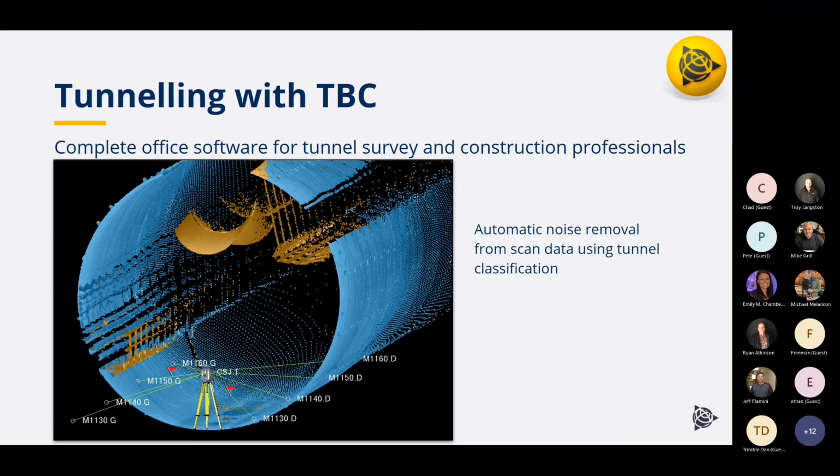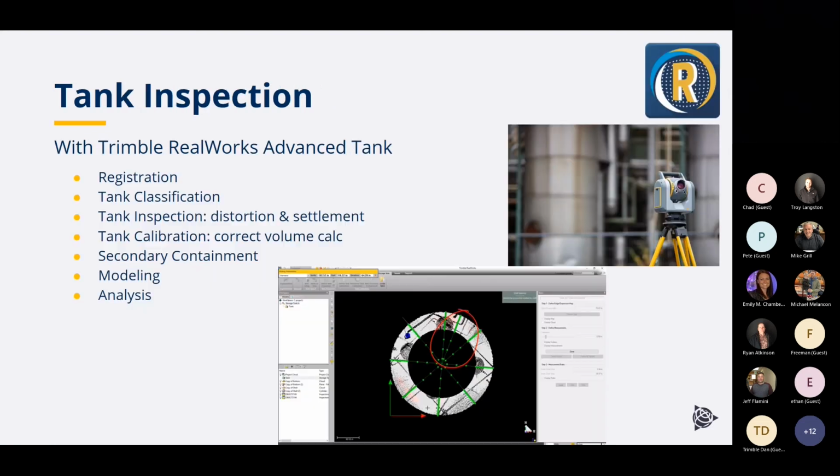It's an easy tool that not only strips out that noise or unneeded data, but beyond that can classify into different groups, whether that's buildings, vegetation, ground, or structures like tunnels.